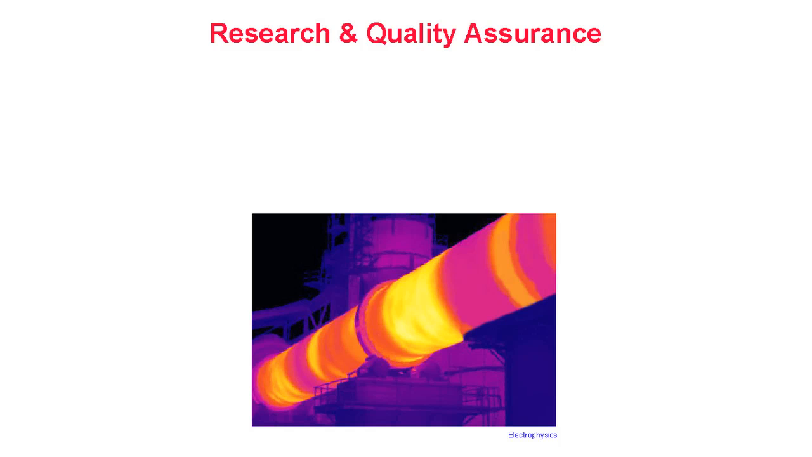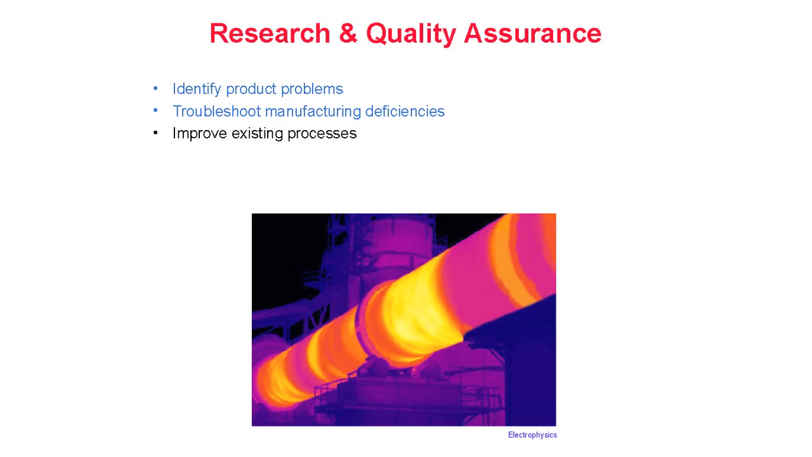Research and quality assurance. Thermography may also be used to gather data for research and quality assurance. Thermography can be used to identify product problems, troubleshoot manufacturing deficiencies, improve existing processes, and to provide quality assurance of manufactured products. The yellow areas in this thermal image indicate a breakdown of the refractory bricks that line the interior of this cement kiln.